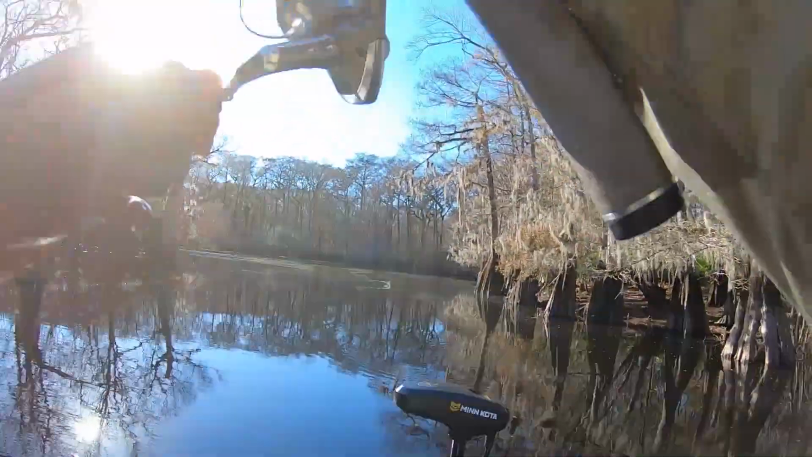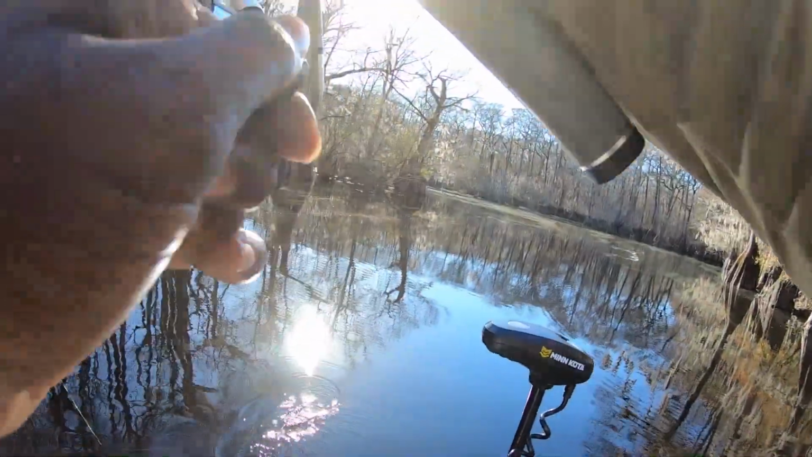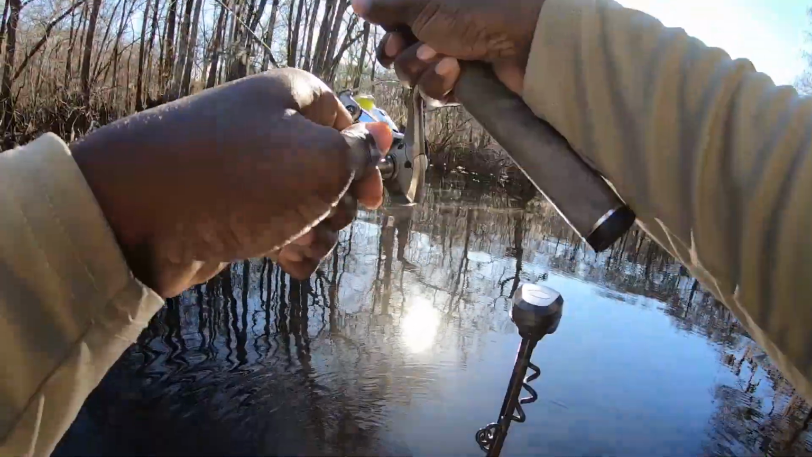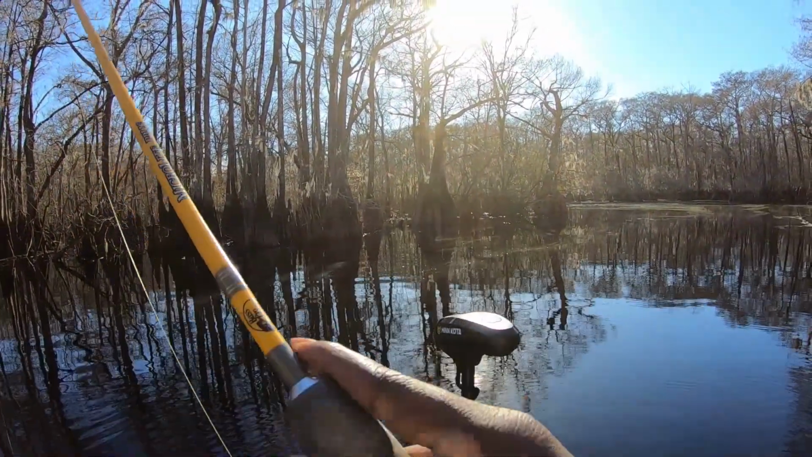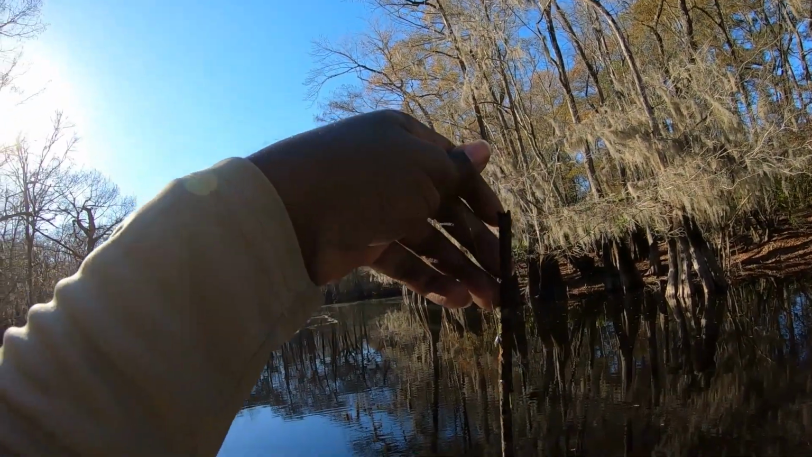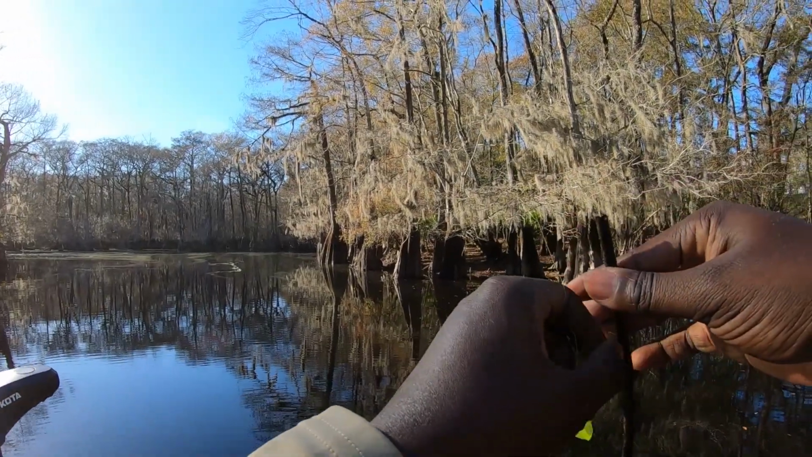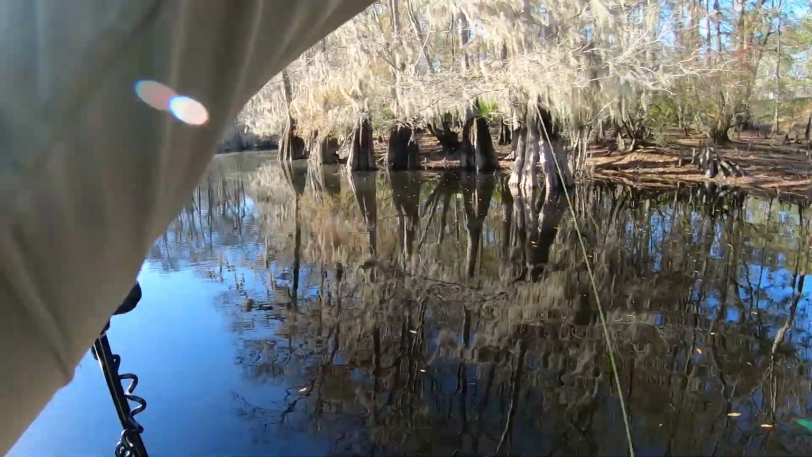GoPro, start recording. Damn, that's a good one. Might be a bowfin, man. Yeah, it was another one of them damn bowfins. Got me caught up in the stick. Damn. Seen him on the Livescope. Can't get away from these damn things.